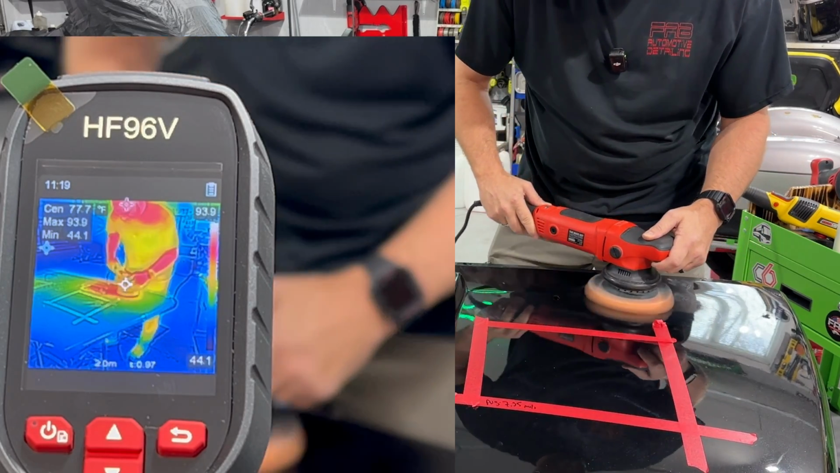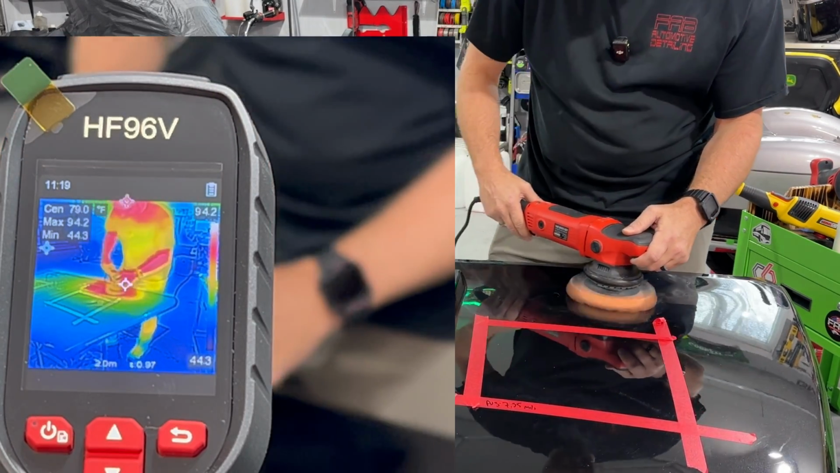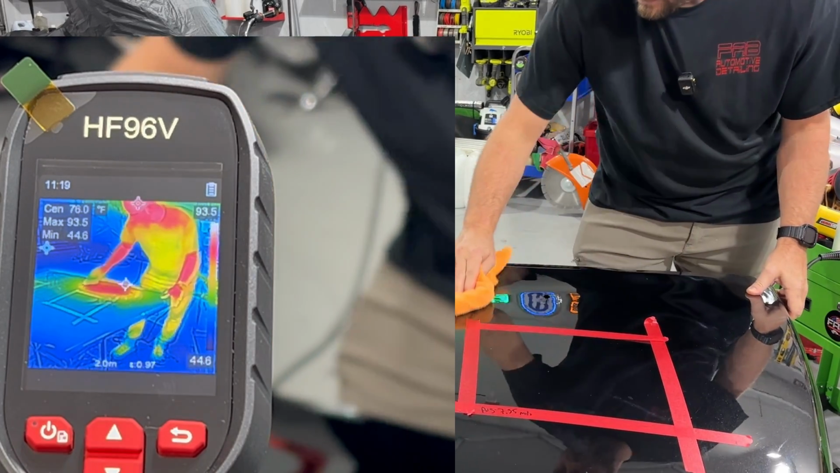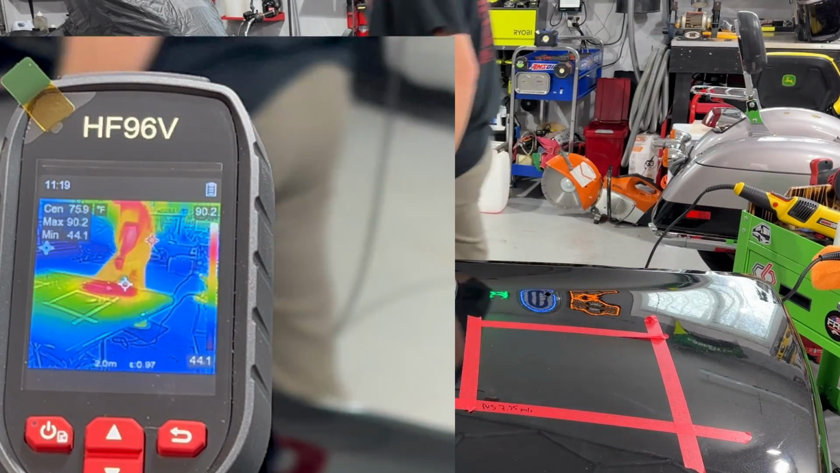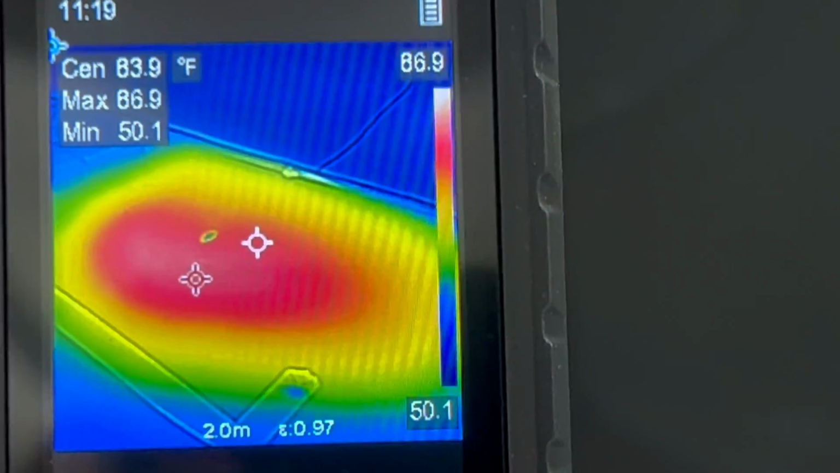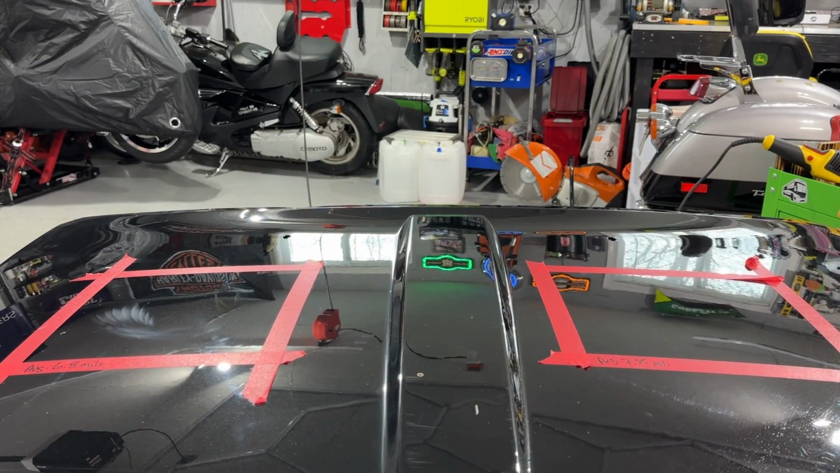So one more time around. Yep, I'm gonna have to get my backup out. This polish wipes off so easy. And the cool thing about it is it sweats, so it helps keep the surface cool while you're using it. Let's see what the temperature is. I don't know what it was when we started, but hopefully I'll remember to look when I edit. 87 degrees. Yeah, right around there. 86, 87 degrees. They're nice and cool now, both sides.